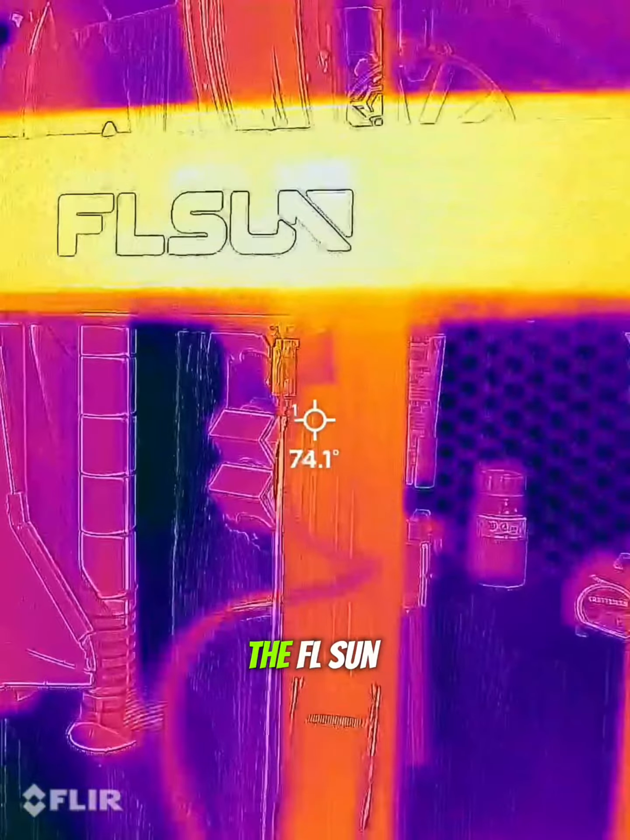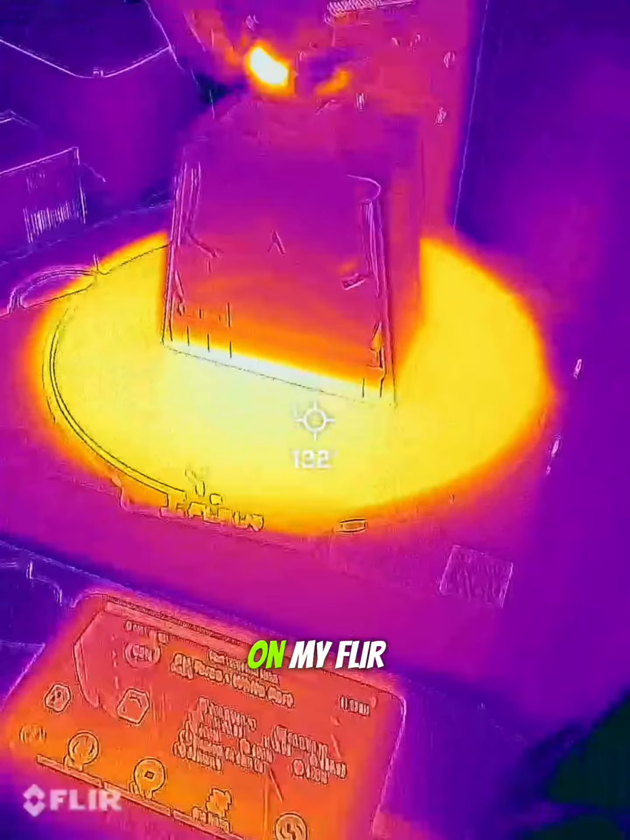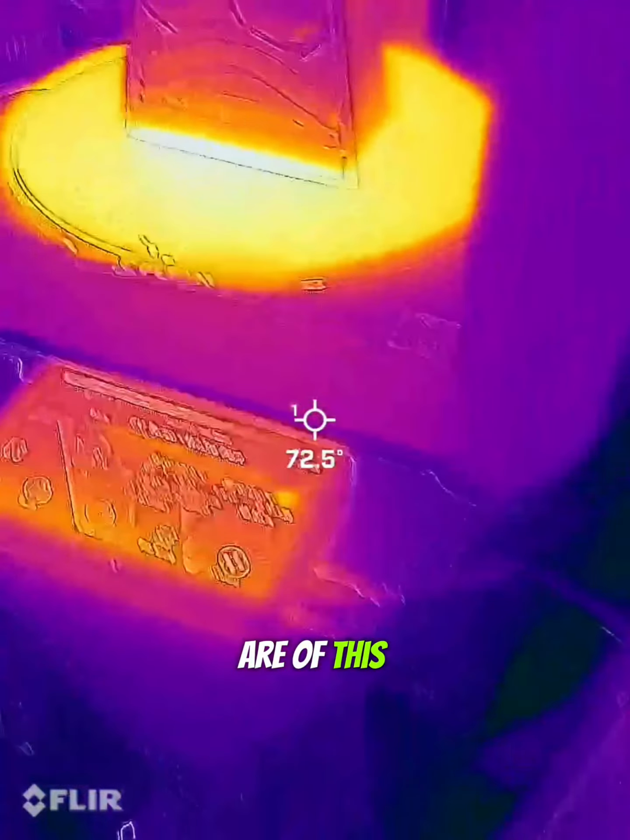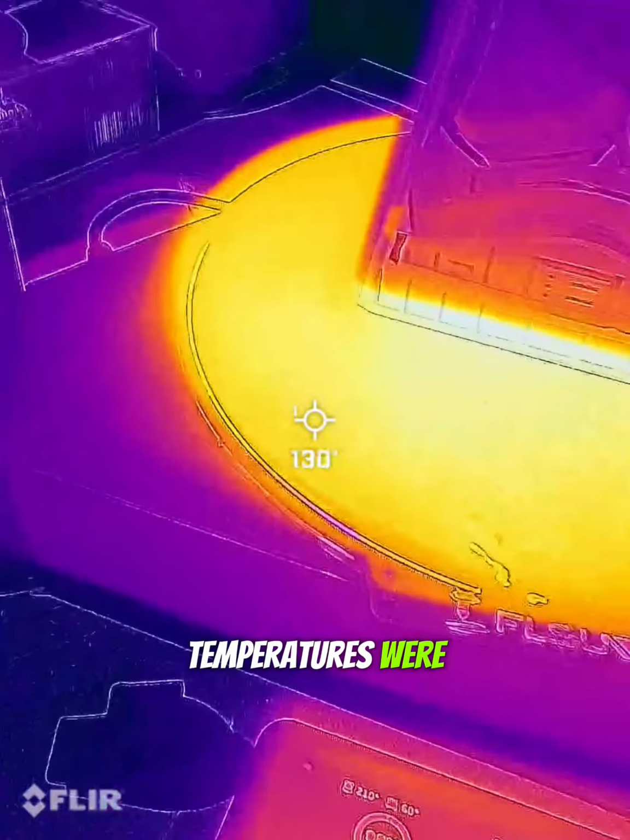So as you know, I've been reviewing the FLSun V400. Now, one of the things that I love to do when I get a new piece of electronics is throw on my FLIR-1 camera and check what the heat signatures are of this new electronic. Now check this out. One thing that I was truly impressed about is how consistent the bed temperatures were across